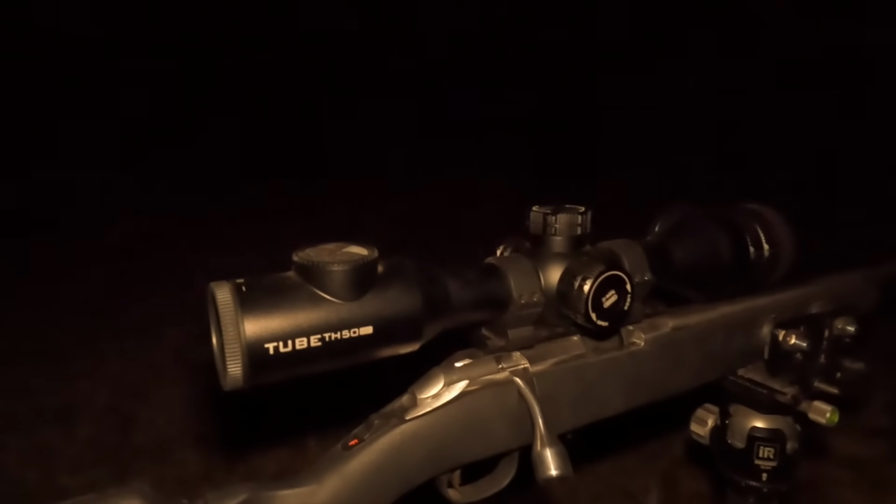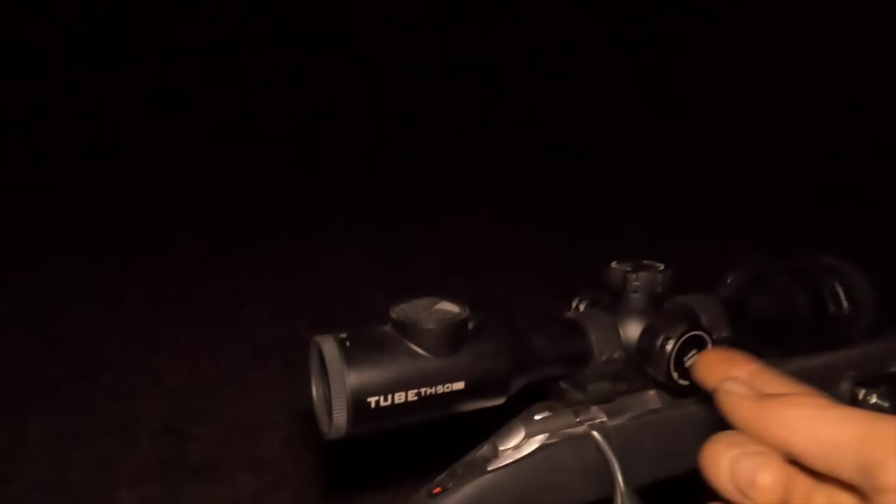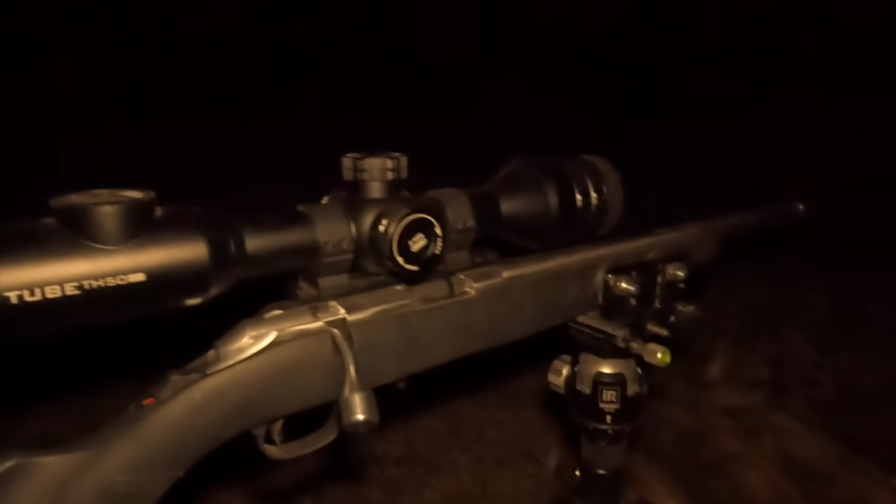And you can charge the internal battery with the Type C, USB-C. The external ones don't charge, so that's a bit of a pain. If you plug that one in there, you're not going to be able to charge the replaceable battery. Anyway, it's quite a good scope. I can definitely recommend it.